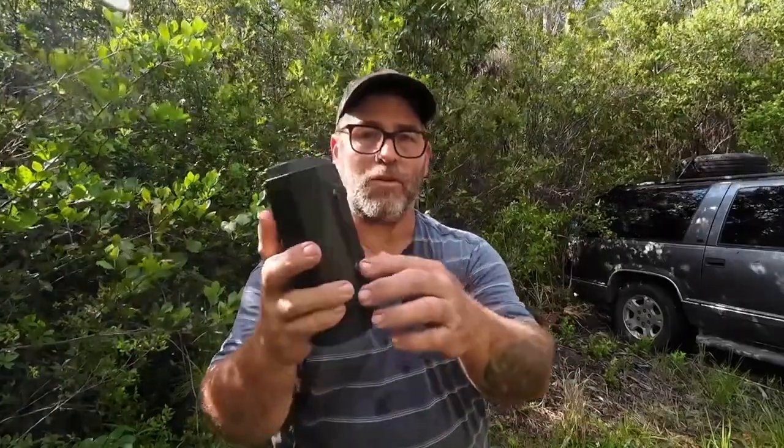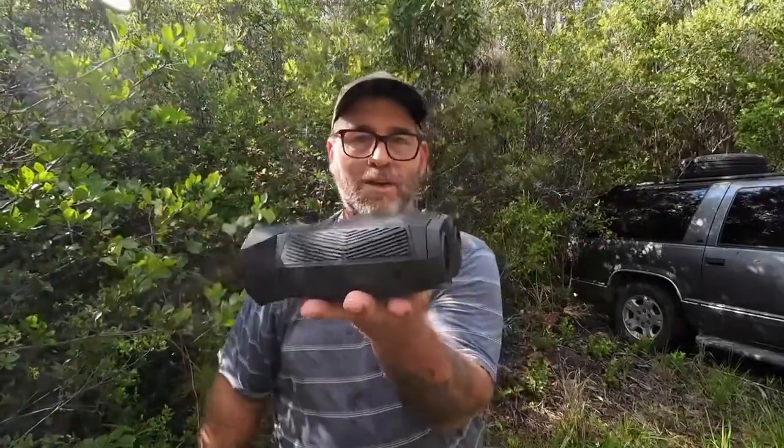There are rubber feet on the bottom, so you could place it on a table and record that way. I set it on the roof of my truck when I was originally testing it out, and I hit record. The video is very long, and I was trying to transfer it over to my phone.